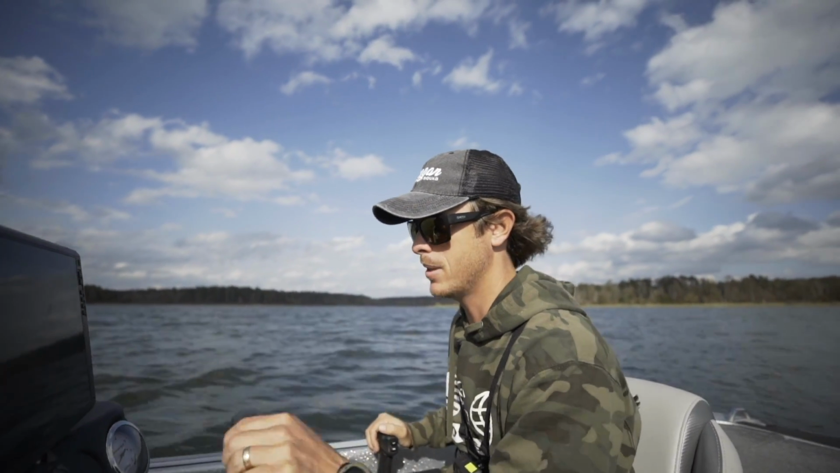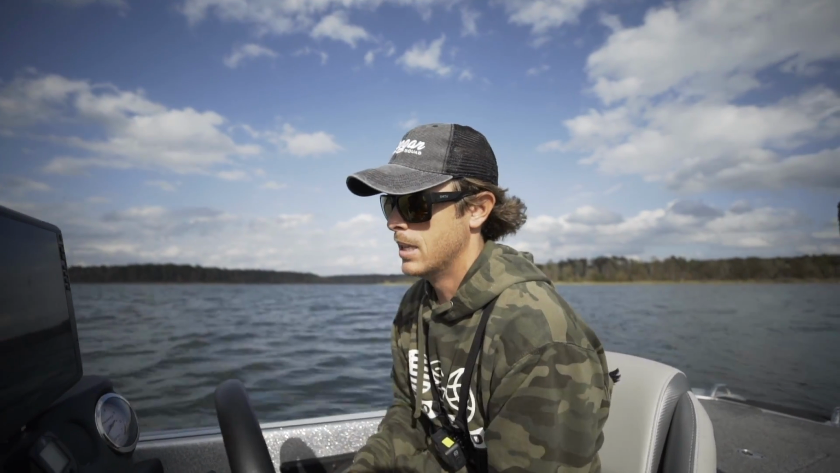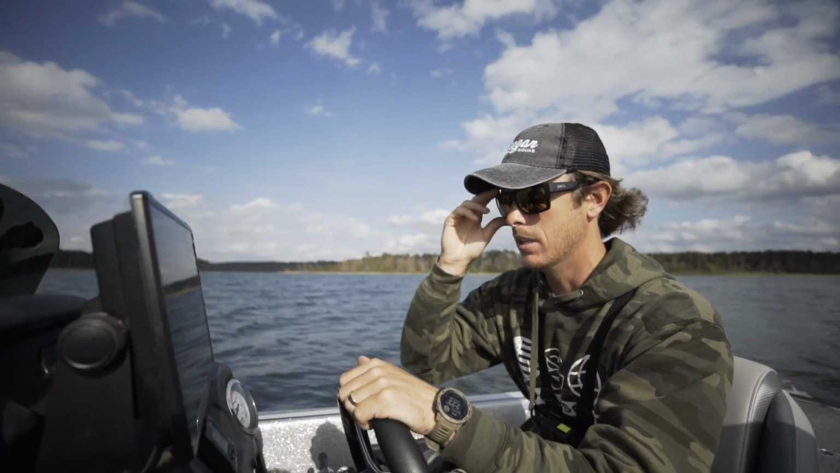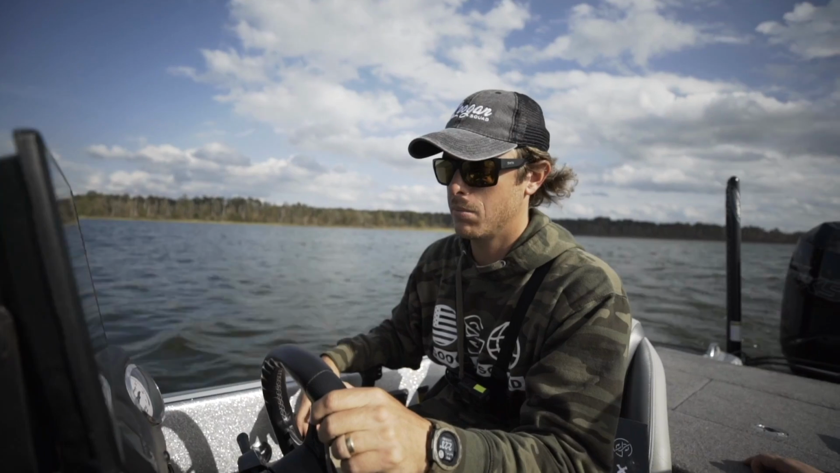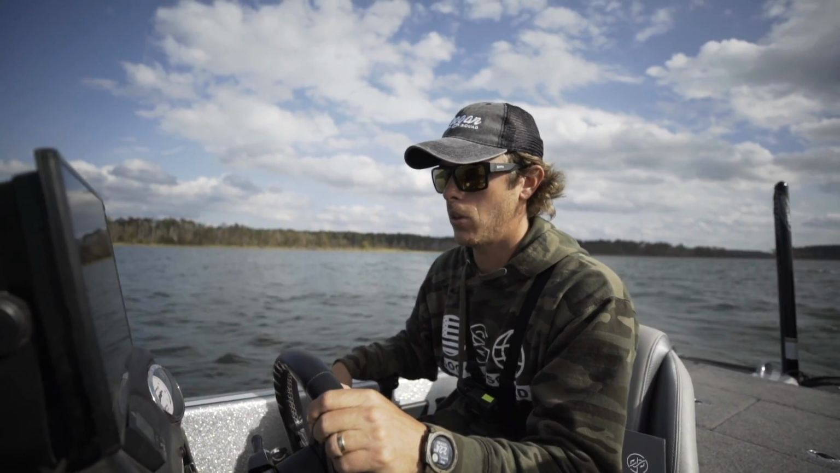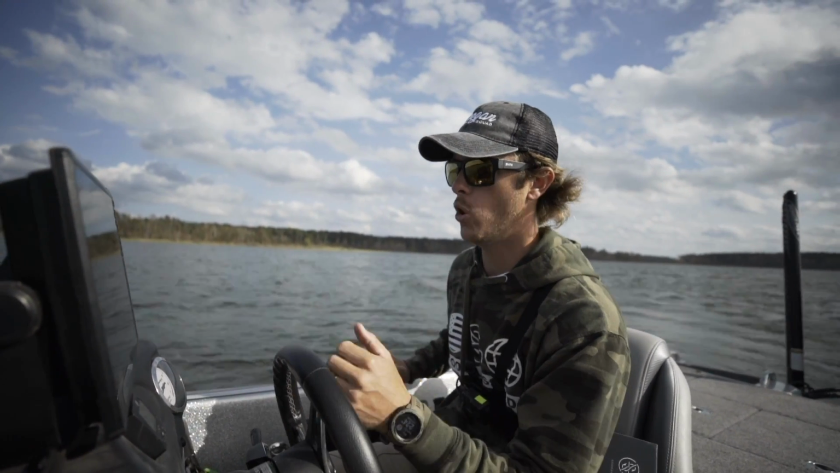And so that's what happened then. It's just a little stopping point right there where they were feeding up. So what we're gonna do now is just idle along this creek channel and see what else we can find, if there's some other good cover, like maybe some brush piles or some trees. I think the largemouth will probably set up in that more. The spotted bass tend to be more open.